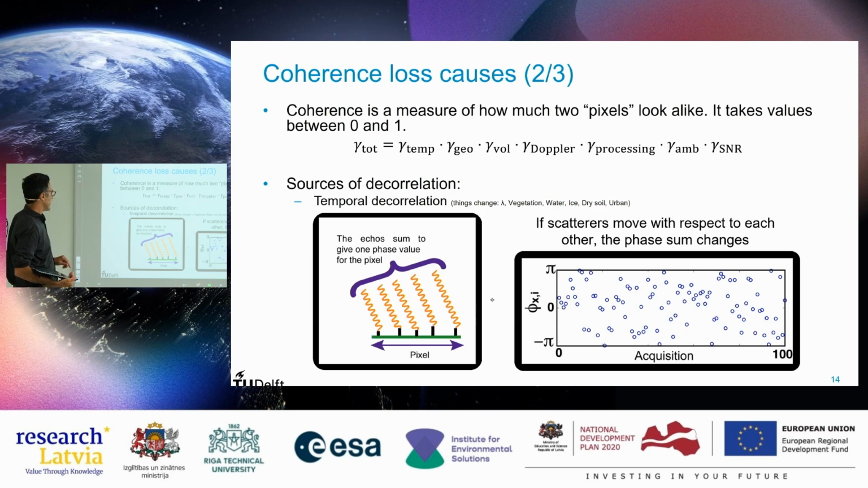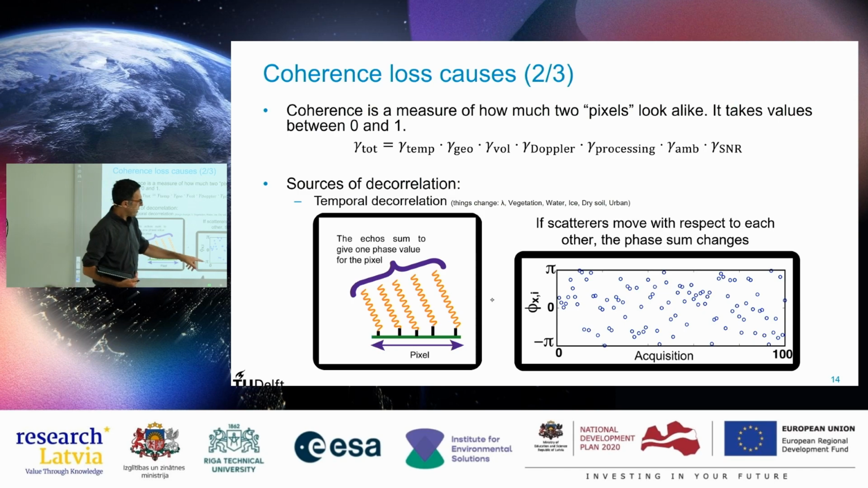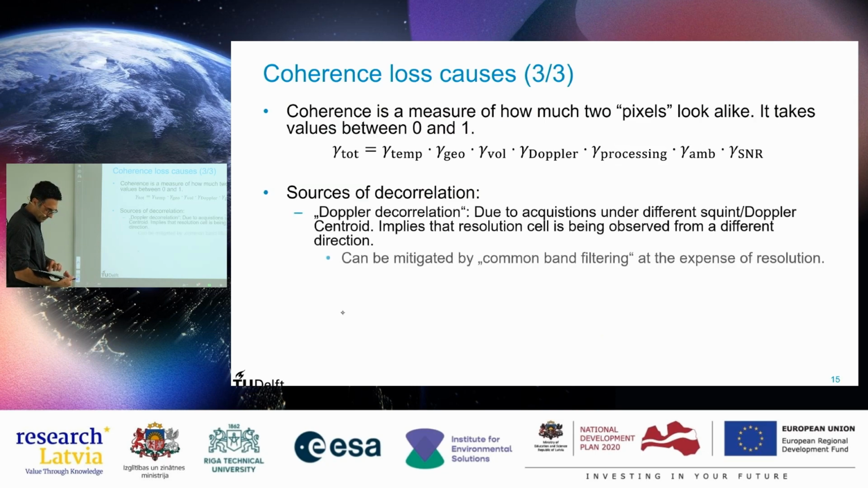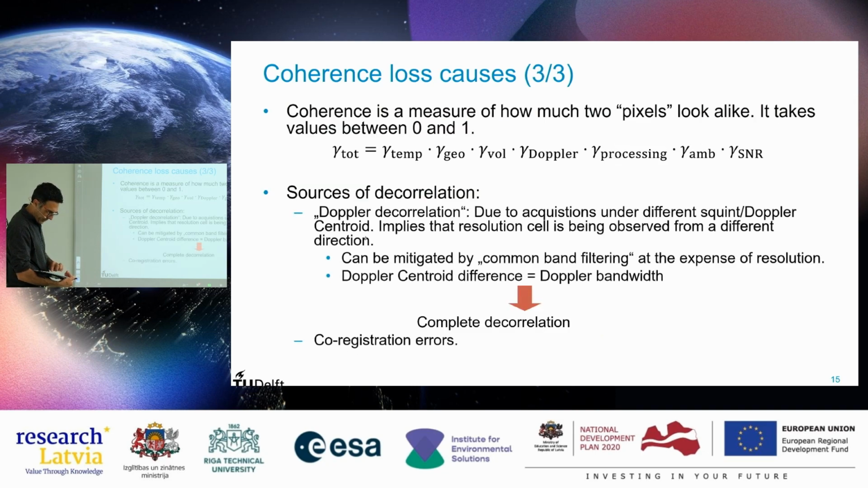So if we have motion, temporal decorrelation, so if all these points within a pixel change in position, and we have 100 acquisitions here, then all the values will vary randomly between -π and +π. And we'll not be able to draw a nice line here because it's basically complete noise.